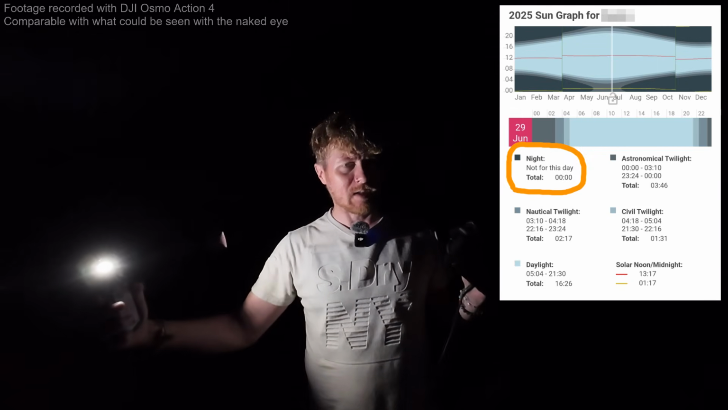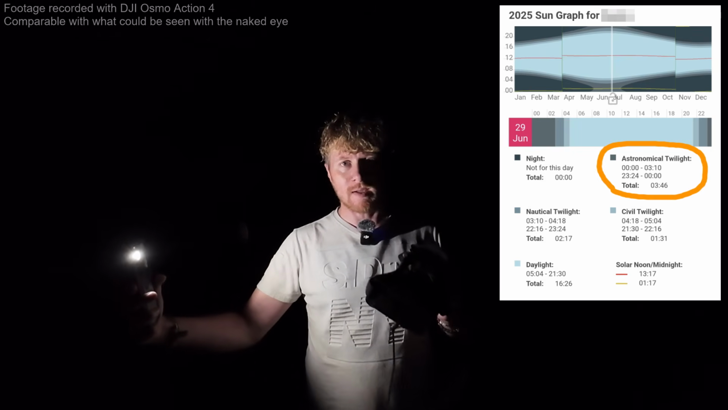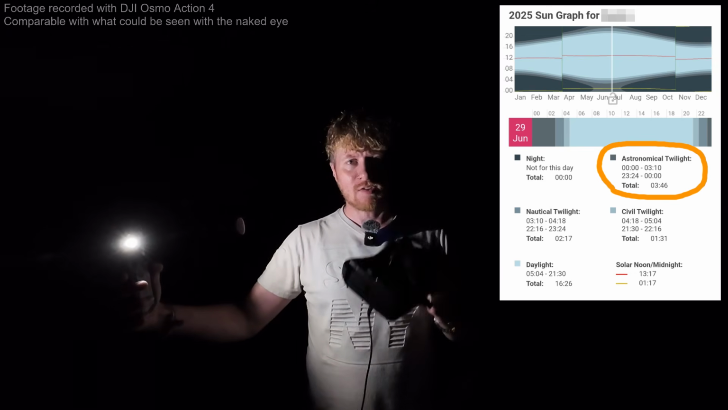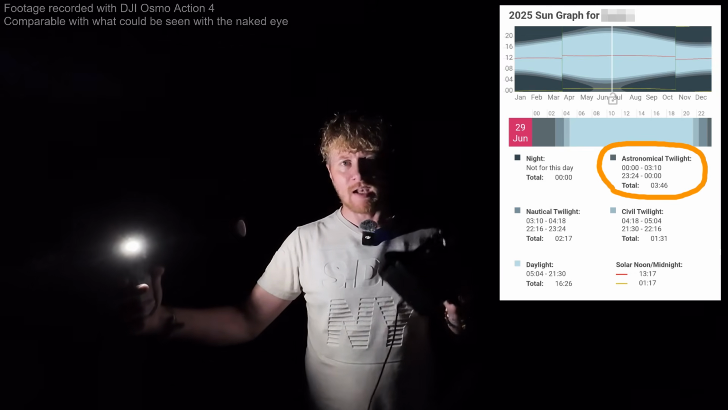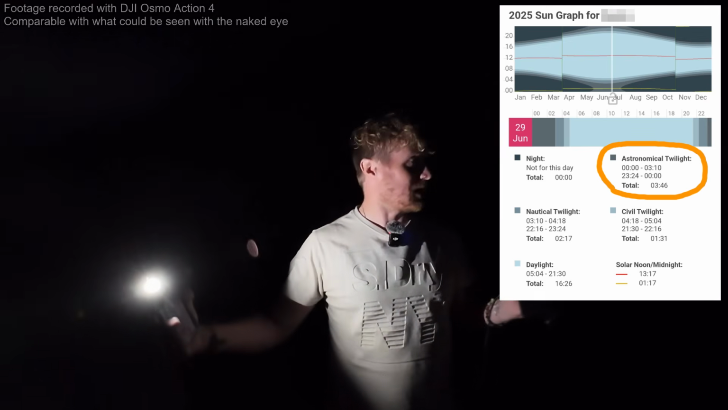It never gets completely dark. However, the darkest it gets is astronomical twilight. That's where it's almost completely dark, but not quite. And astronomical twilight officially started at 11:25. So yeah, it's now as dark as it's going to get.